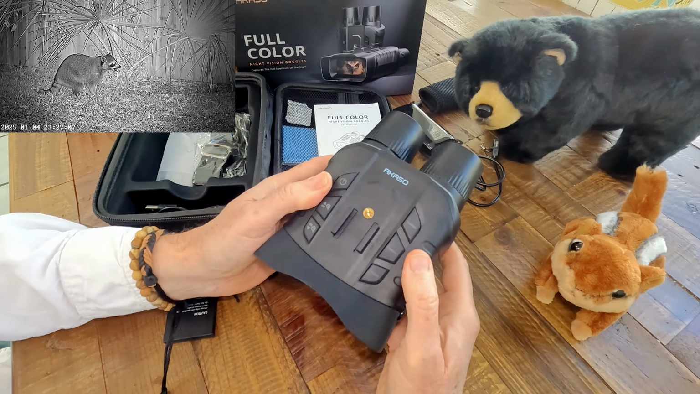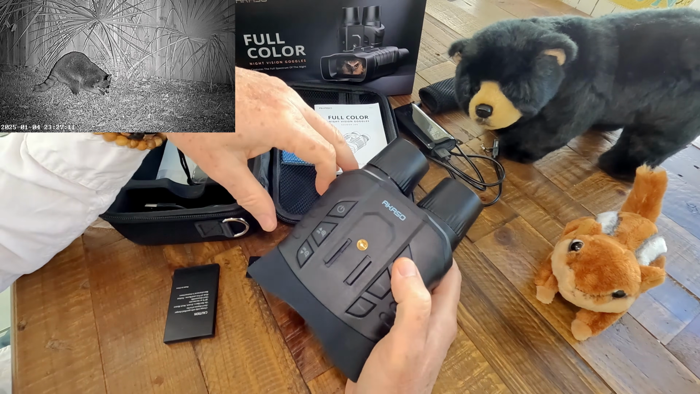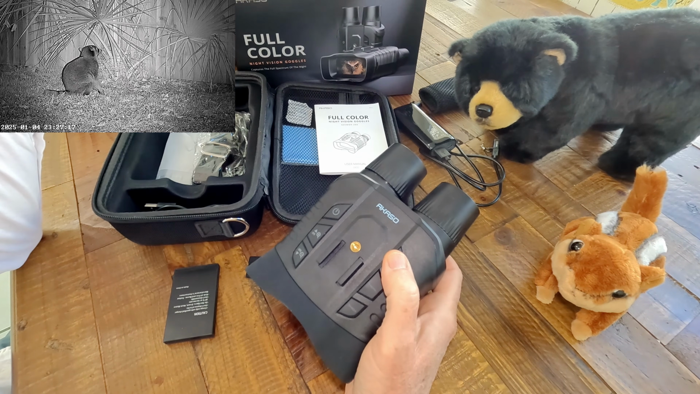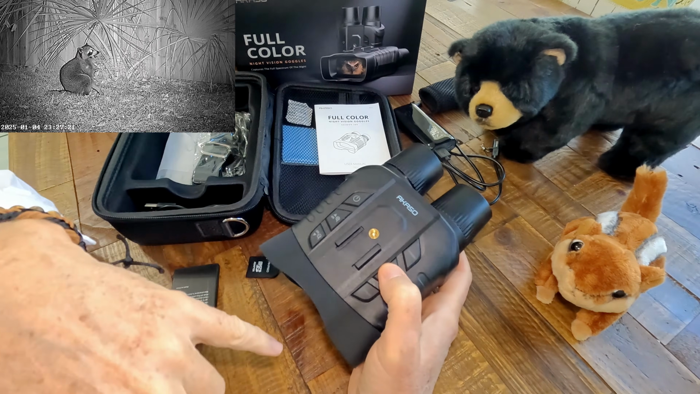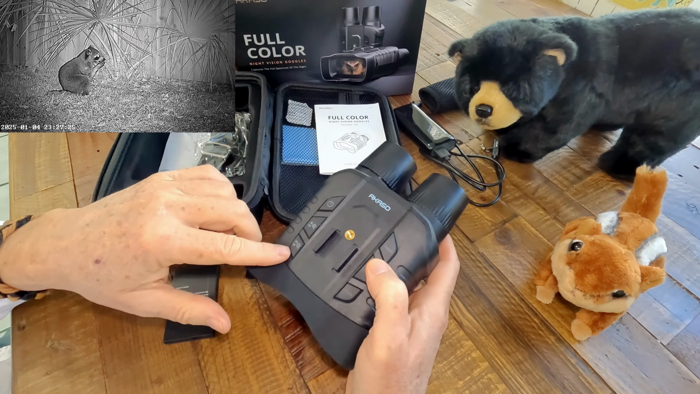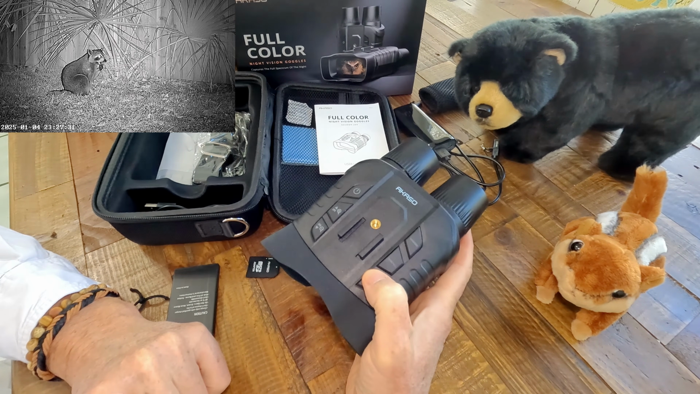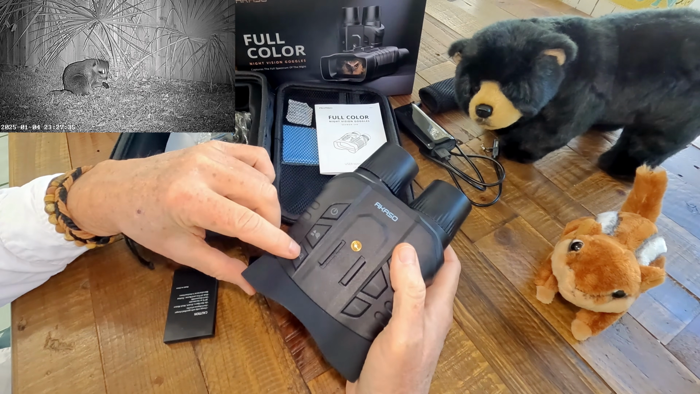And then it has very simple controls. You just simply turn it on. So your power button is here, and then you have a mode button here. A long press of this changes it from IR mode to color vision mode. And then you have a real simple menu that's easy to use. Turn your menu on here, and you just move through the menu by using the up and down arrows. And then you have your shot button, which is to execute the video or to execute a command in the menu.